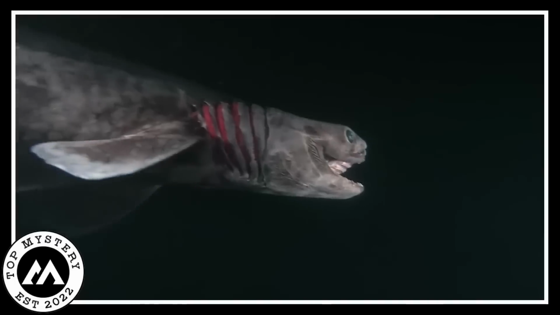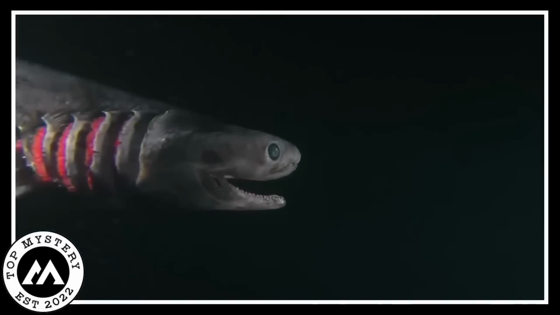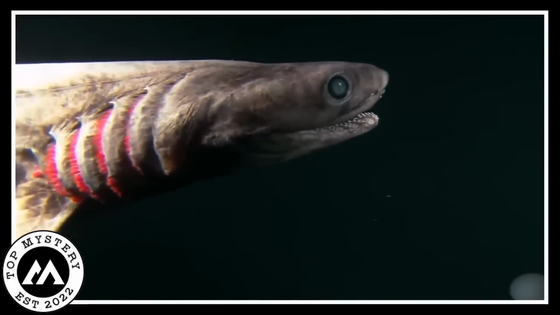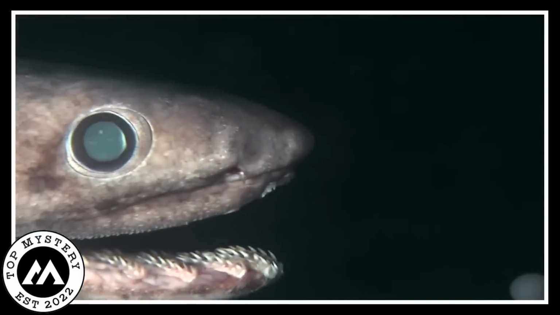The scientists felt so excited and fascinated, like they had front row seats to a super rare show in the mysterious parts of the ocean. Seeing the frilled shark through their camera made the ocean's hidden wonders even more interesting and puzzling. Behind its grin is a mouth like nothing researchers.